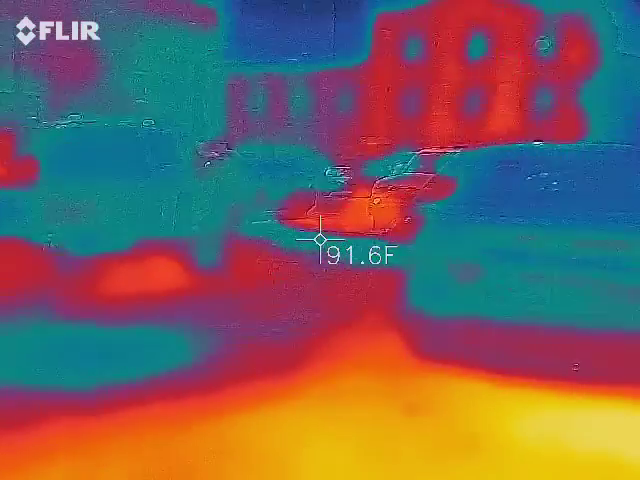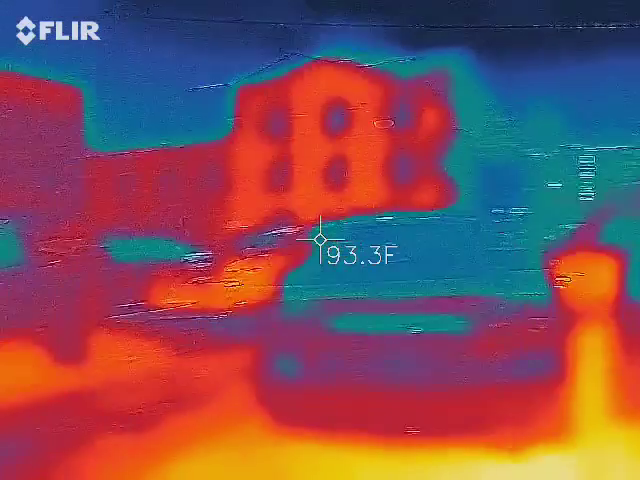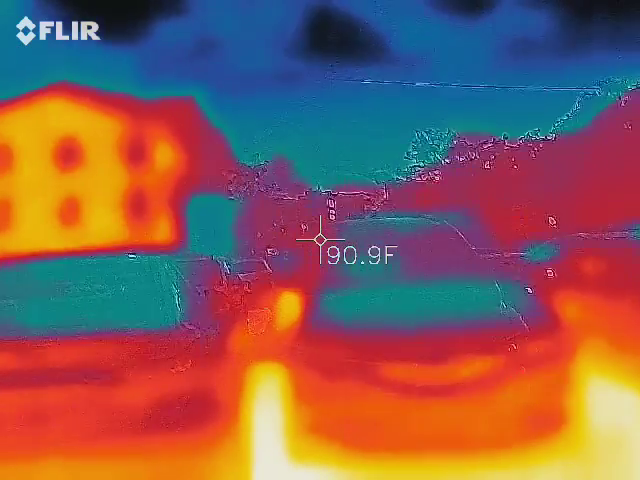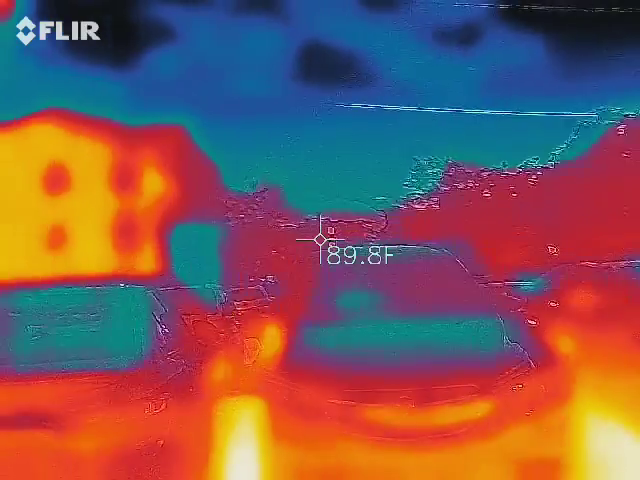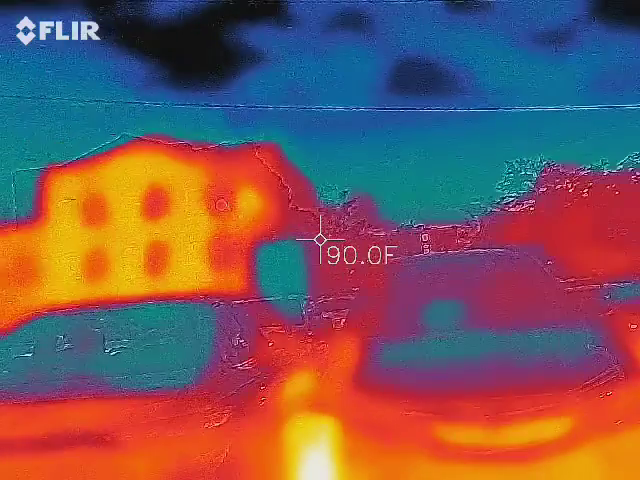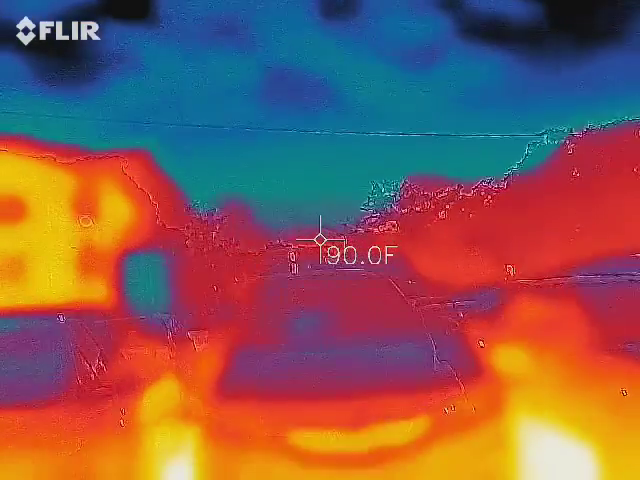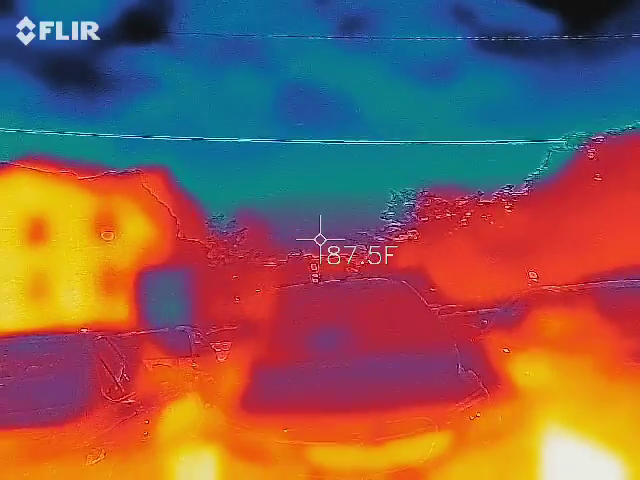So we want a nice full sweep from you. Nice slow walk around. You're going to learn a lot about thermal here, especially since you use it at work. Grids we already talked about, no pictures. You have temperatures. You want to keep that laser pretty low. We don't want to shoot the buildings around the lot. So kind of keep it on the ground, shoot some of the cars.